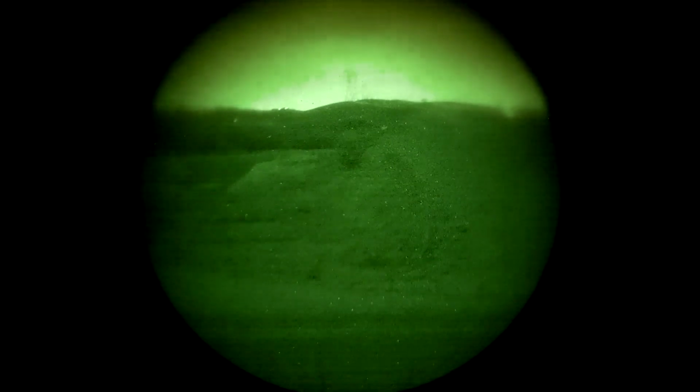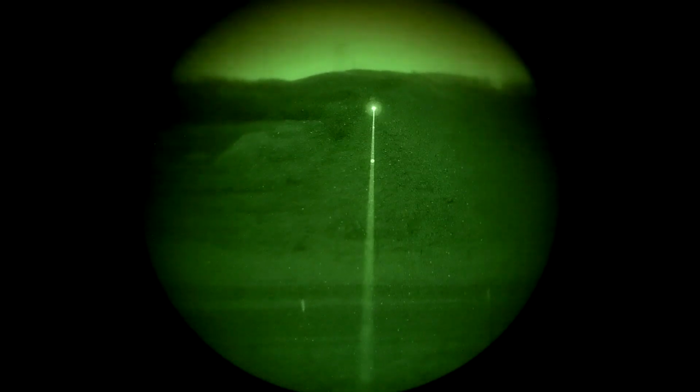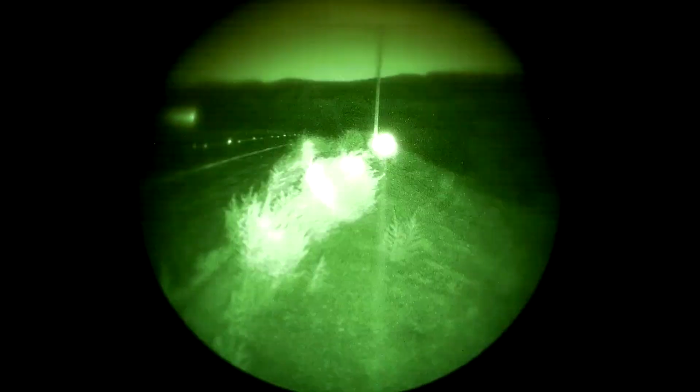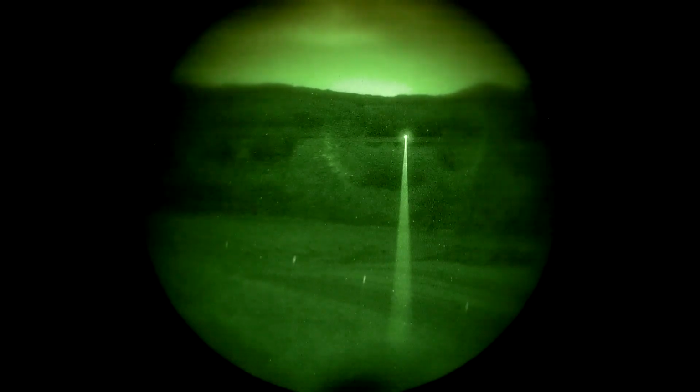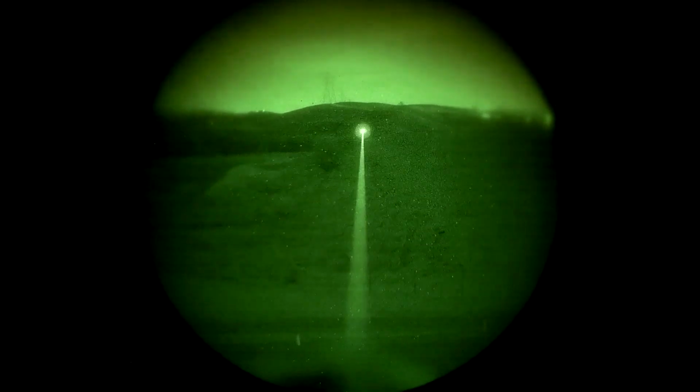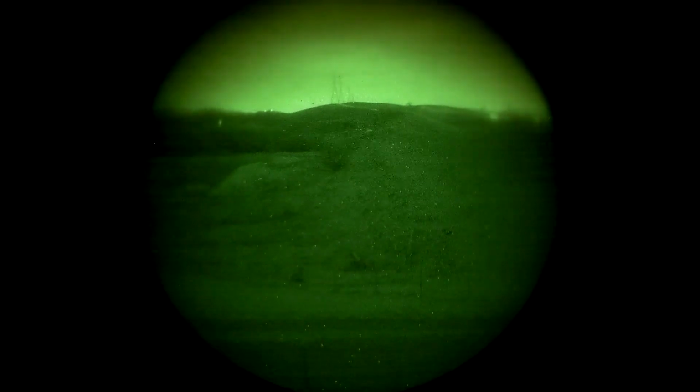Now let's go to full power. This is the full power designator. So 25 yards, 200 yards, 400 yards, and 600 yards. That building is about 500, so a little past the building is 600. And then with the illuminator, okay, 25 yards.